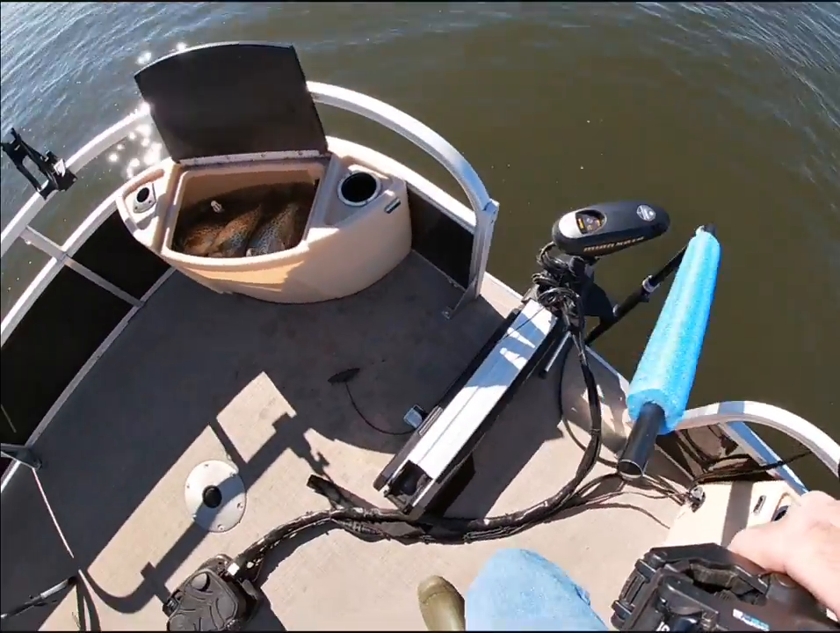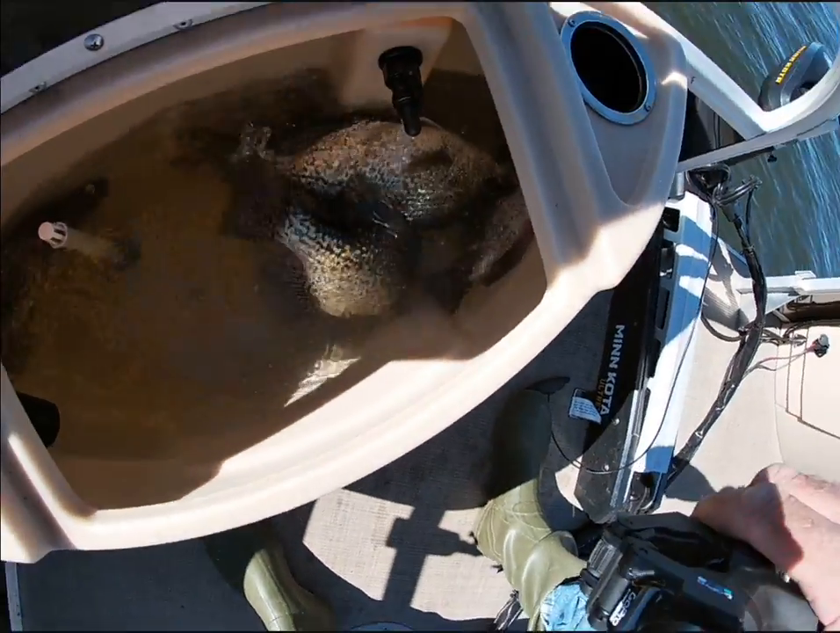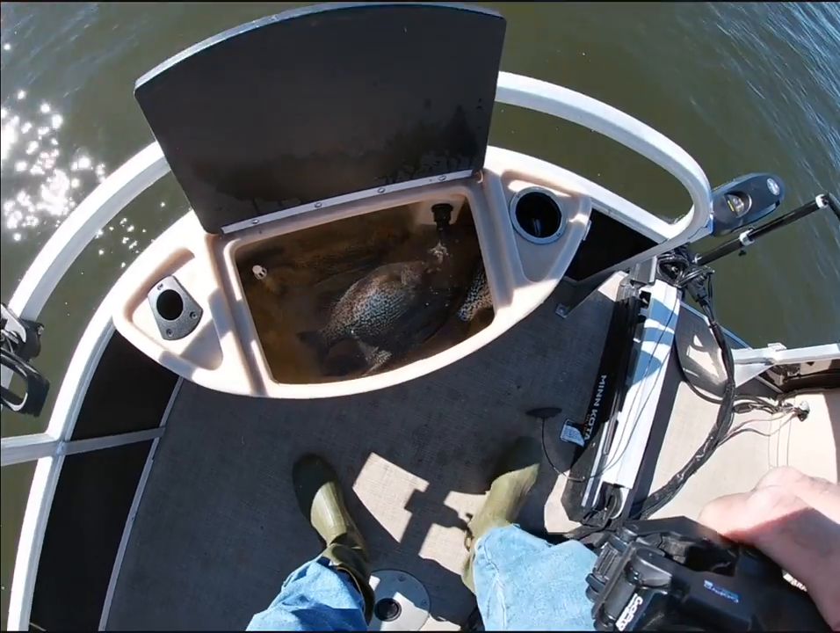But anyway, I caught, I think I got, see, 1, 2, 3, 4, I got 6 all slab fish off this one spot. So that wasn't bad at all. Them are all beautiful fish.